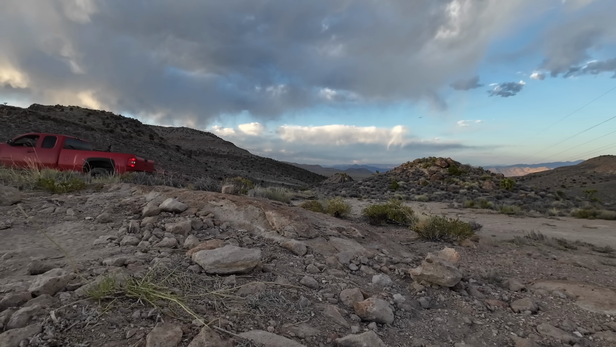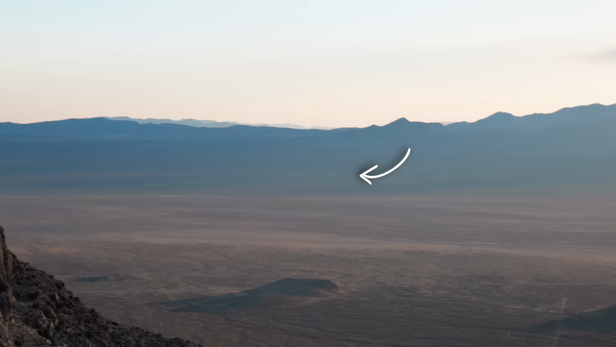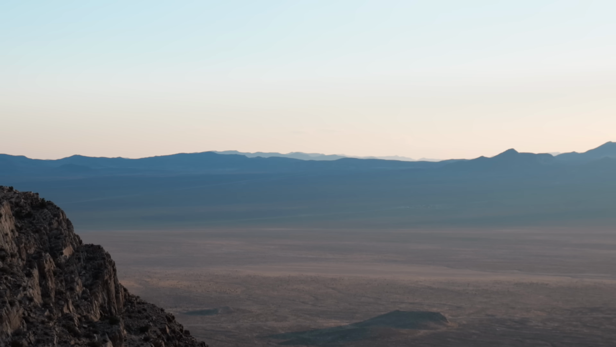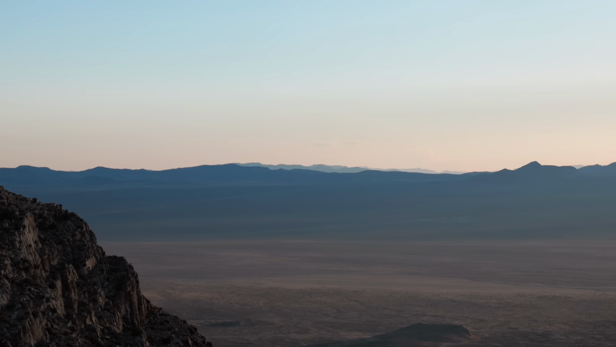Looking off over the edge of the cliff, I'm greeted with the beautiful expanse of the Tikaboo Valley Desert. You can see the Anchor Brand Ranch there in the middle, formerly known as the Medlin Ranch. The Groom Lake airspace is right over here. The base sits just behind this first ridge. From my vantage point here, I can even make out Papoose Mountain and the communication tower that sits on top. Beyond that lies Papoose Lake.